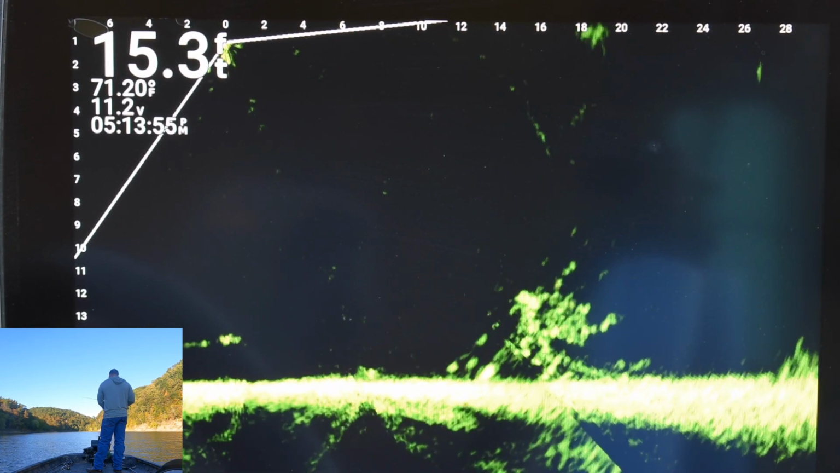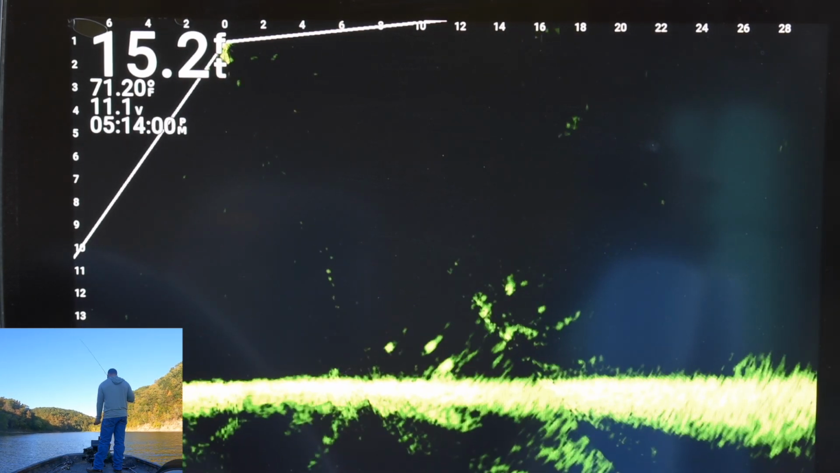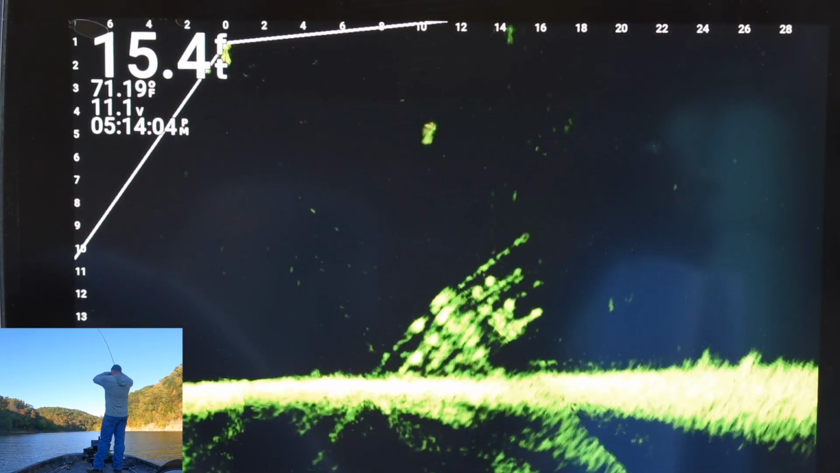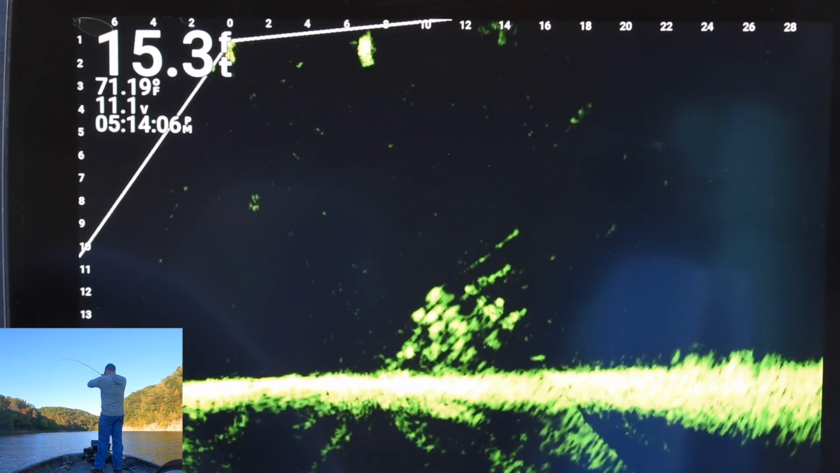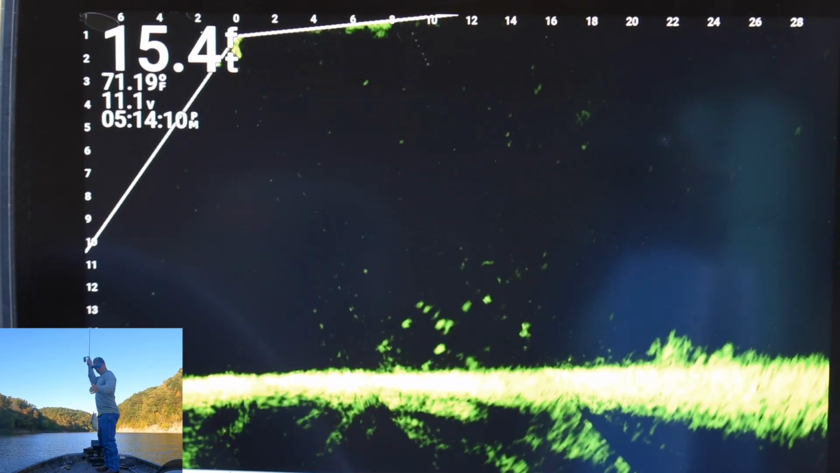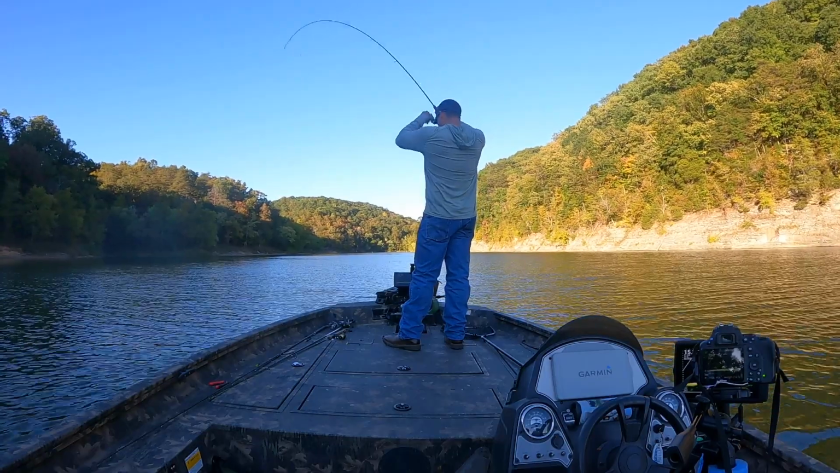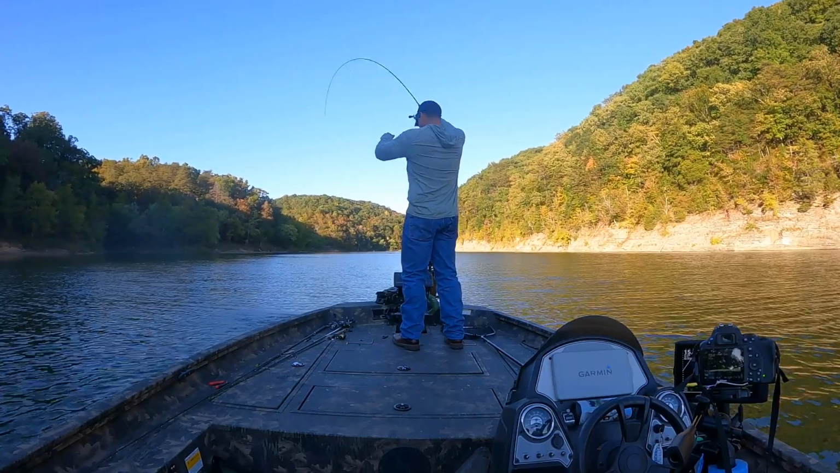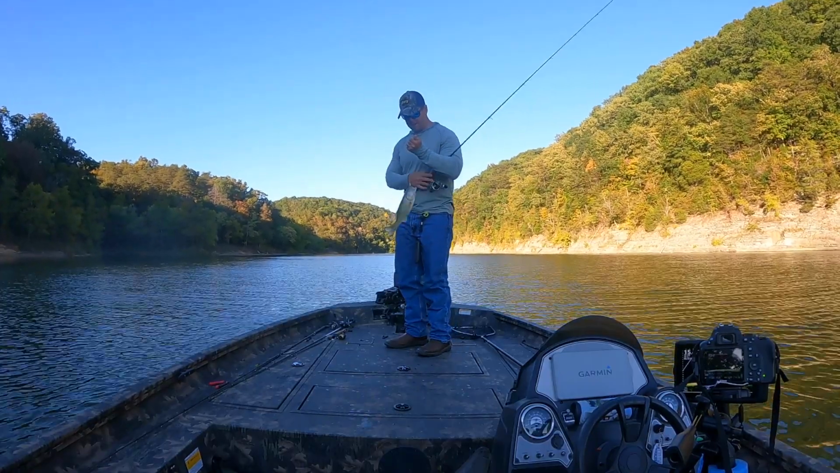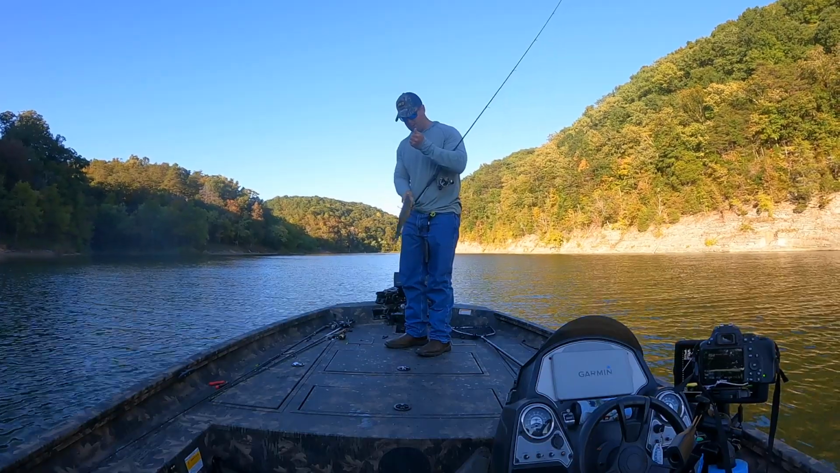You can see here another piece of structure, got several fish on it. We're going to get one hooked up right here. You can see it come off the screen. Yep, there he is. And going to flip him on in here. I'll show it here again. A good sized fish, but it wasn't a crappie. Actually picked up a little bass off there, which is fun to catch, especially on that light tackle, but not really what we were looking for.